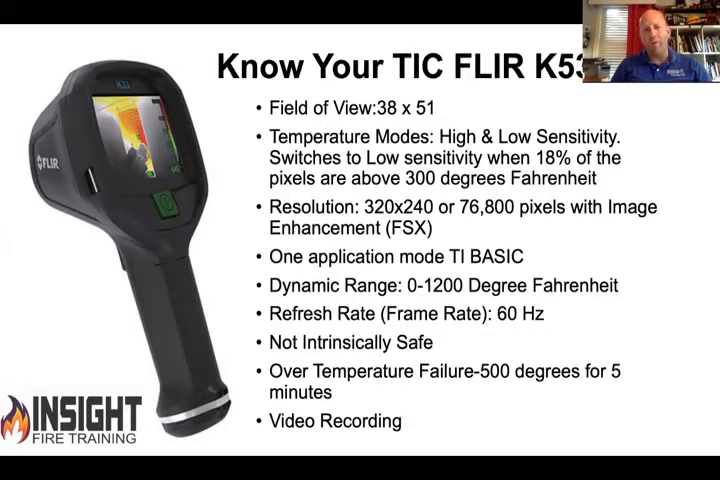The majority of cameras out there, like this one, have high and low sensitivity, or 2 temperature modes, because when they see significant heat, they have to switch. This one switches when it sees 18% of the overall field of view is around 300 degrees. And it has something known as image enhancement or FSX. That's where it's a game changer between the other cameras because you're able to see things you couldn't normally see before. It's like edge definition.